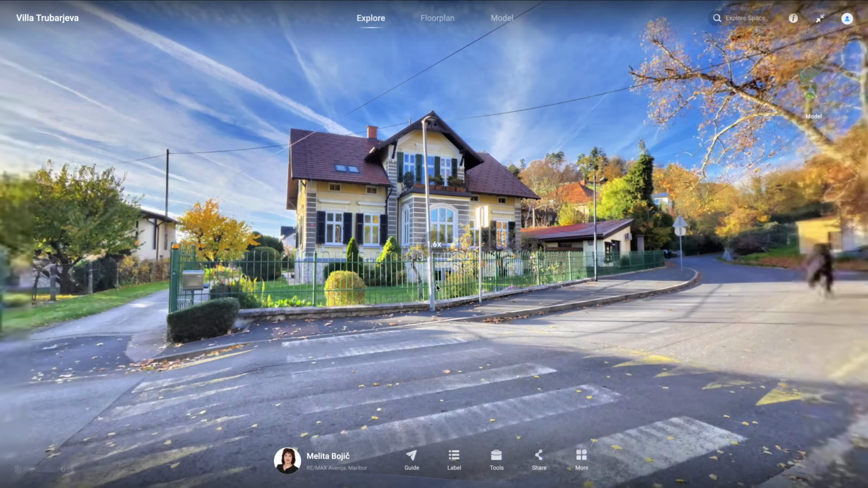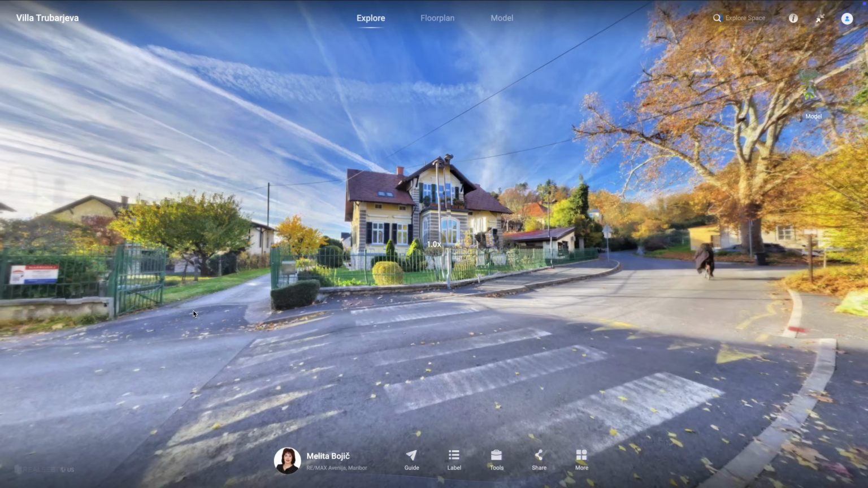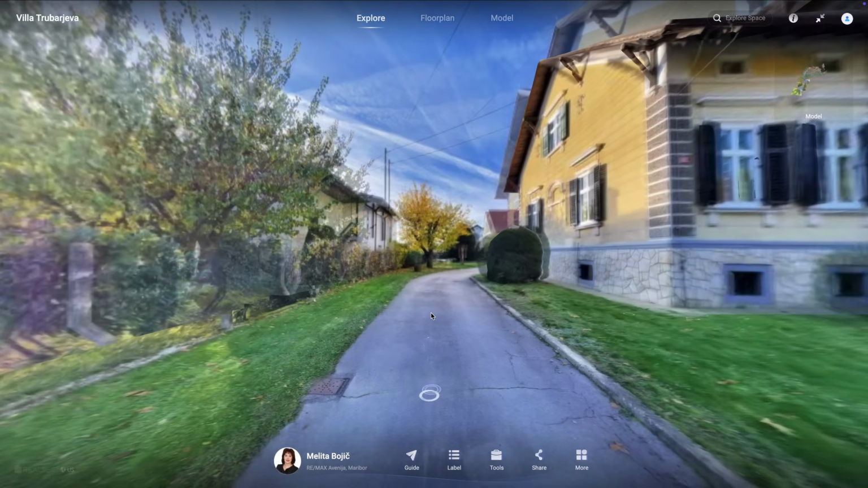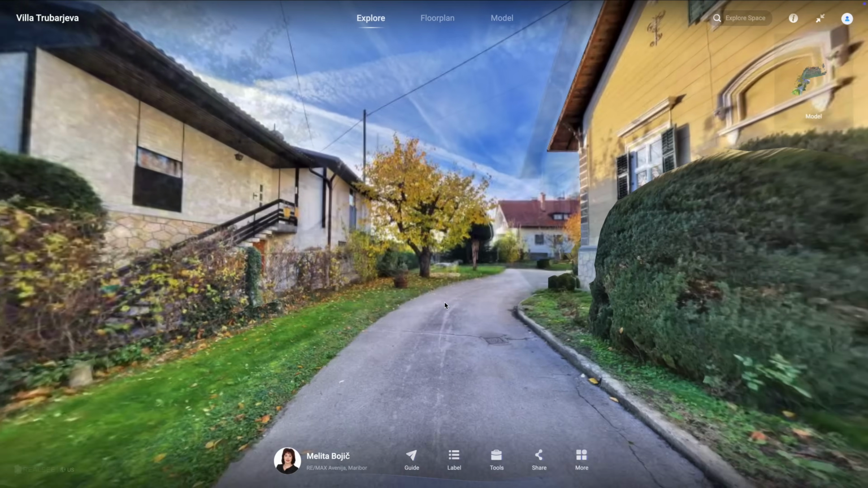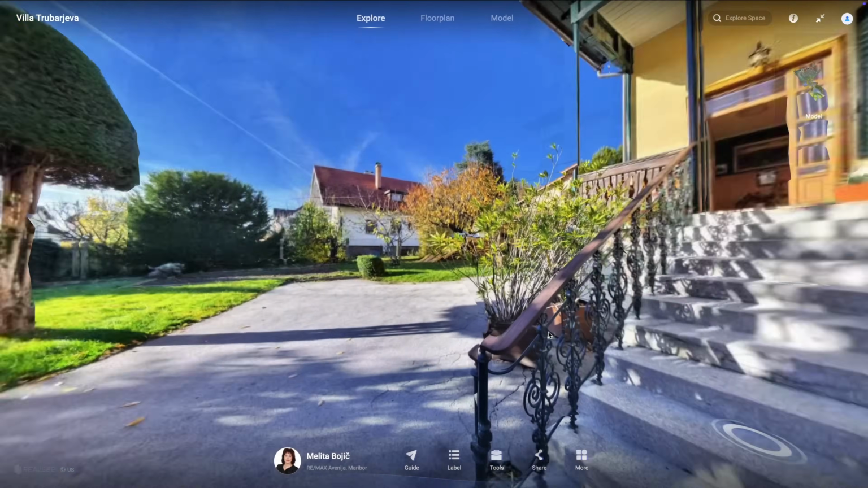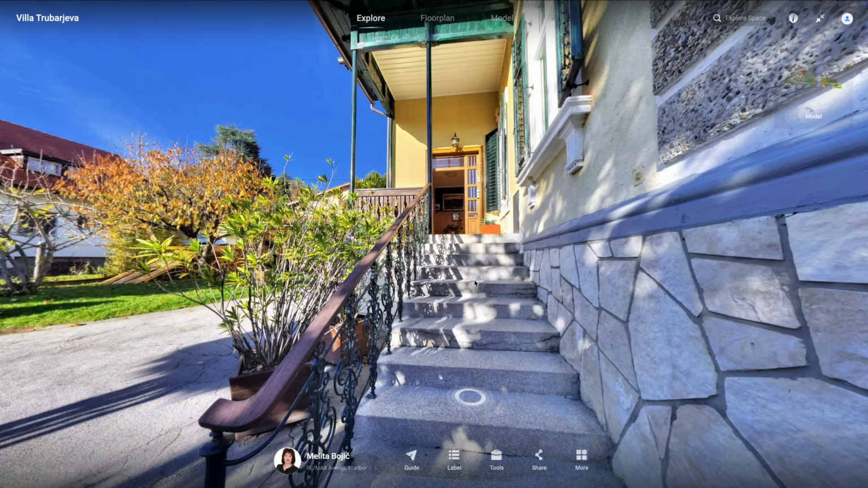Let's start off with a quick little tour. There's the house. Let's just have a little stroll down the driveway. Each click brings us a little bit closer to that front door. You can see very nice smooth transitions here. And here we are going up the front steps into the front of the house.